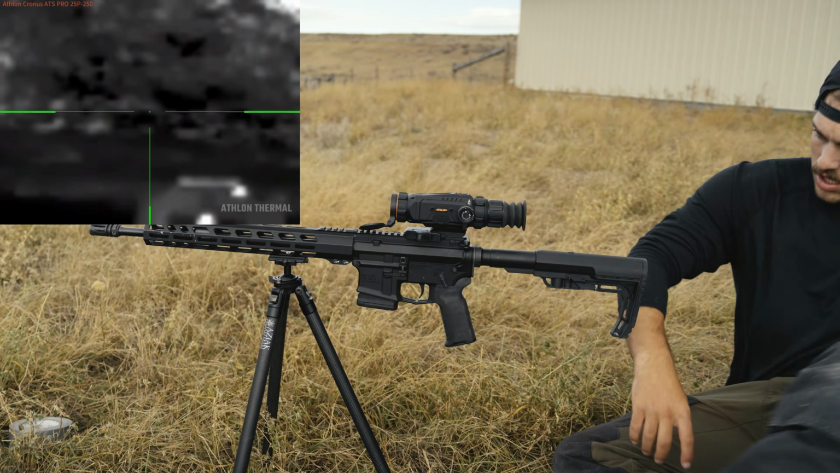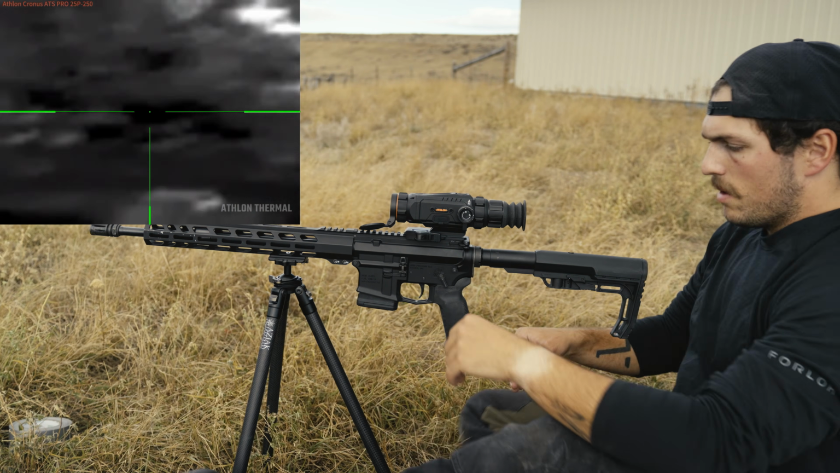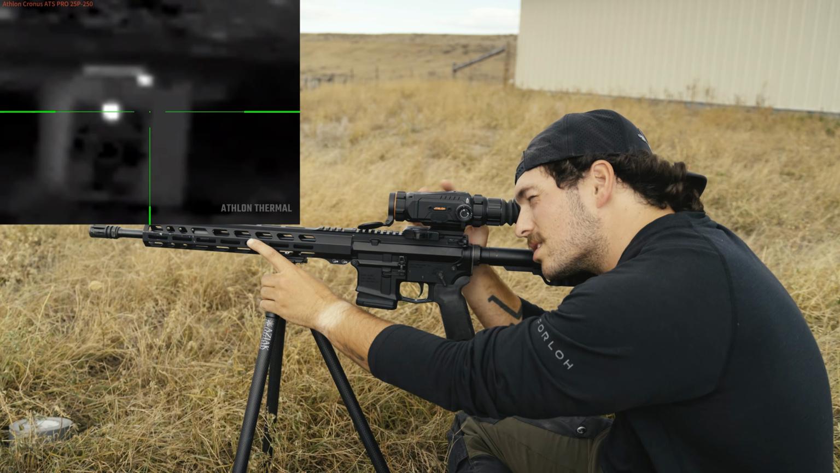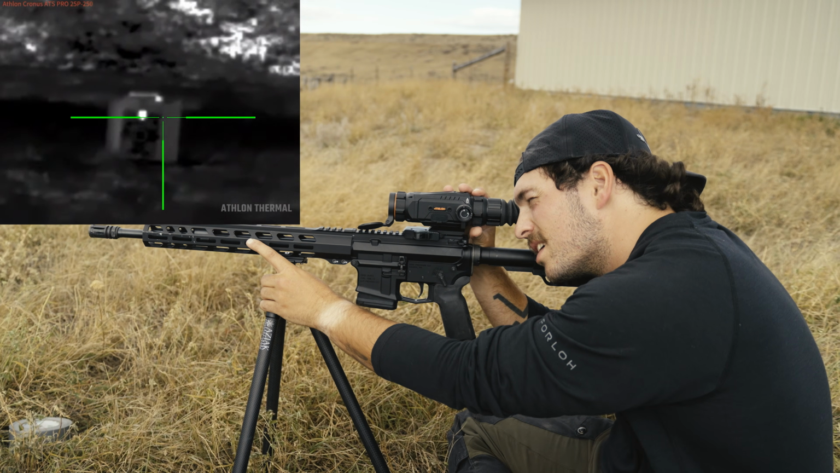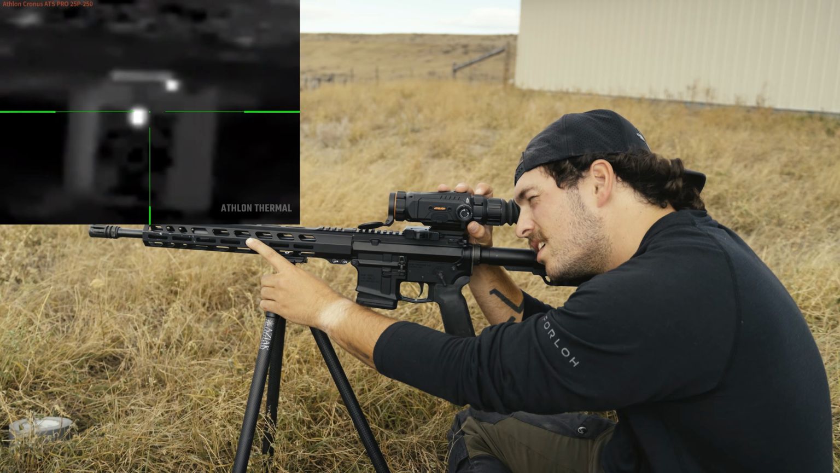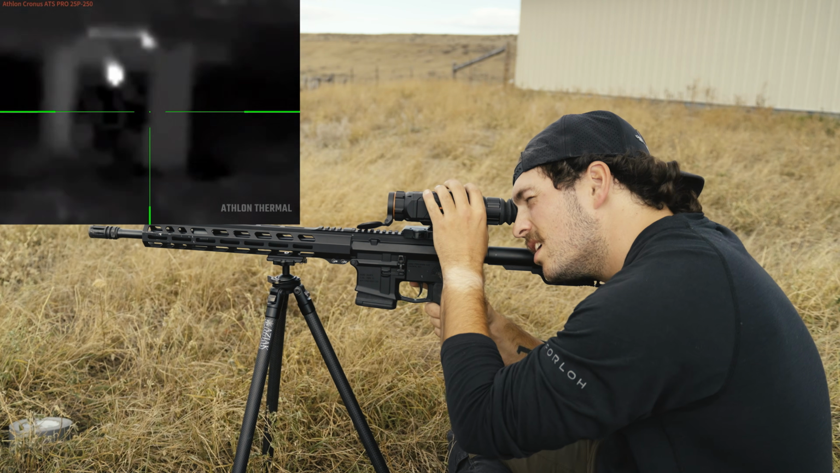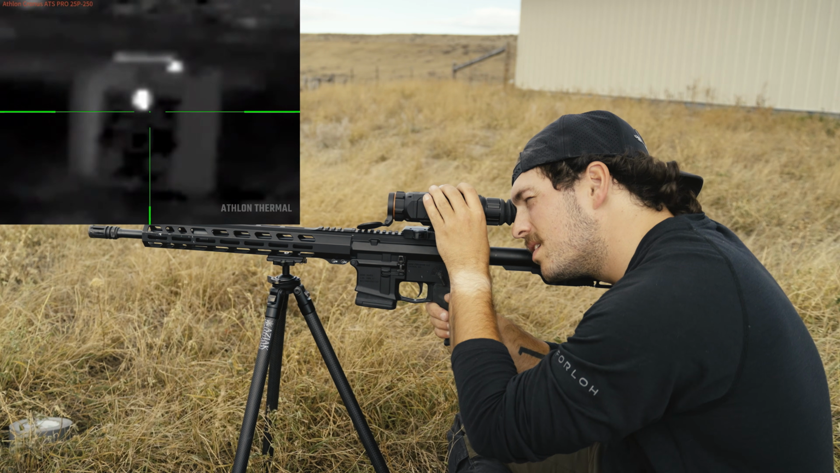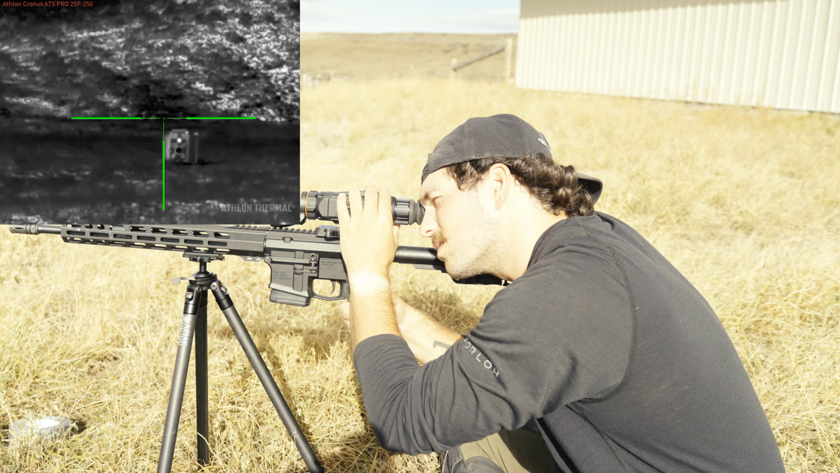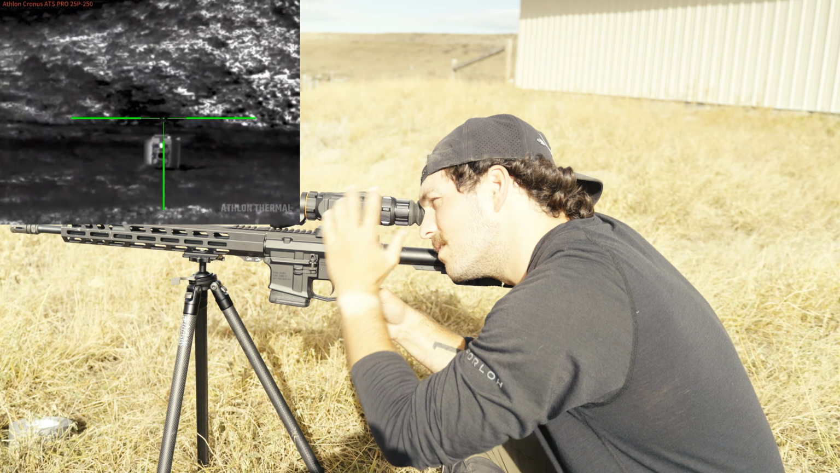So, you can get as nitpicky with this as you want. My hole's a tiny bit low. Then long hold, get off, long hold, get off.